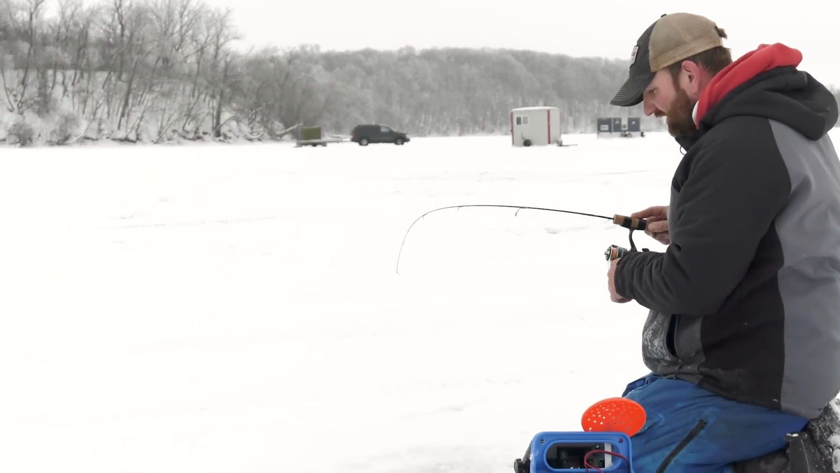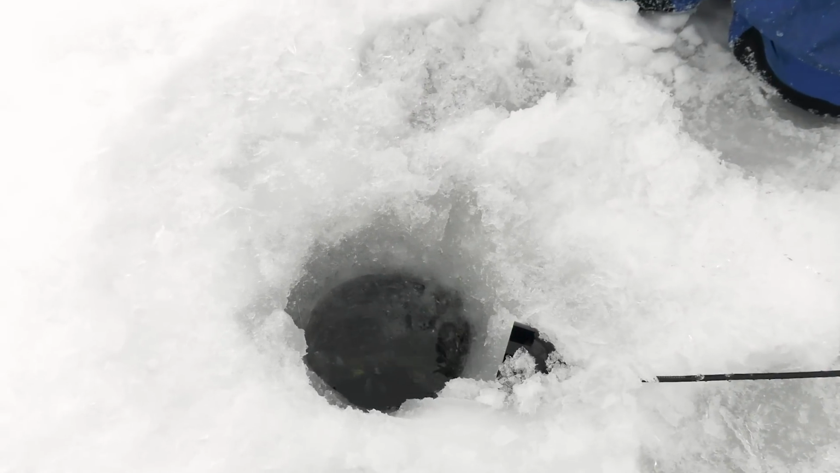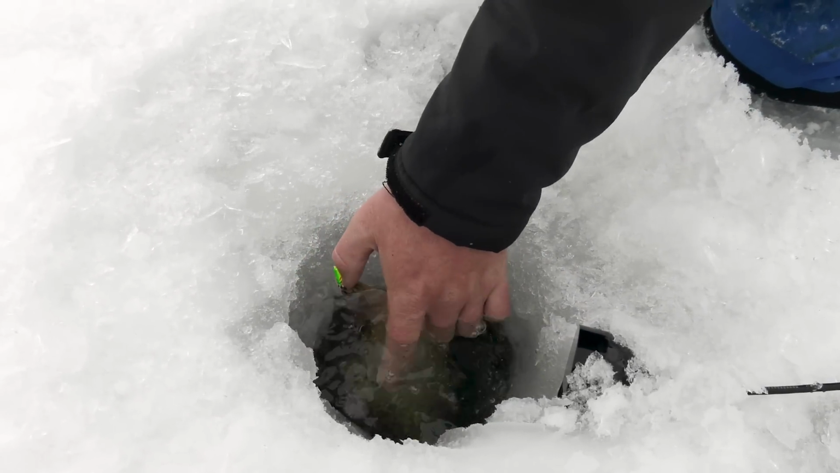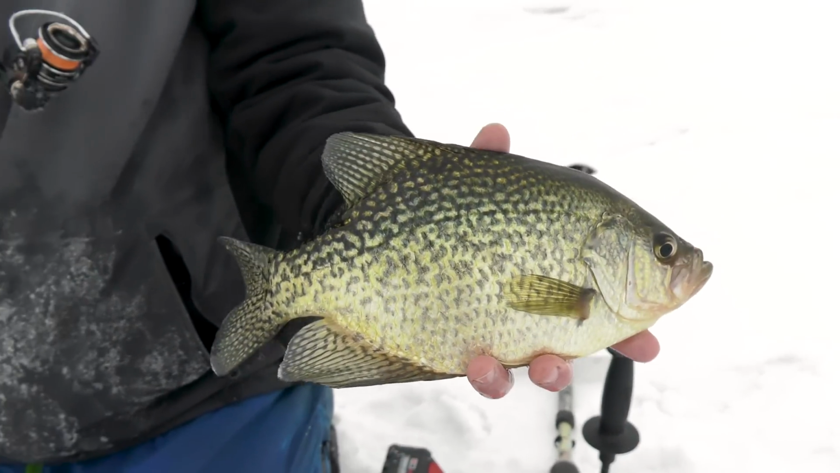Yeah, that looks like a good one. Feels a little better. He doesn't want to come up just yet. Oh yeah, that's a big crappie. That's a good fish. This is what we're here for. Look at that. Oh, nice beast. Boy, when I set the hook on that one, I could just tell that was better, especially after setting the hook on a couple of smaller ones previously.